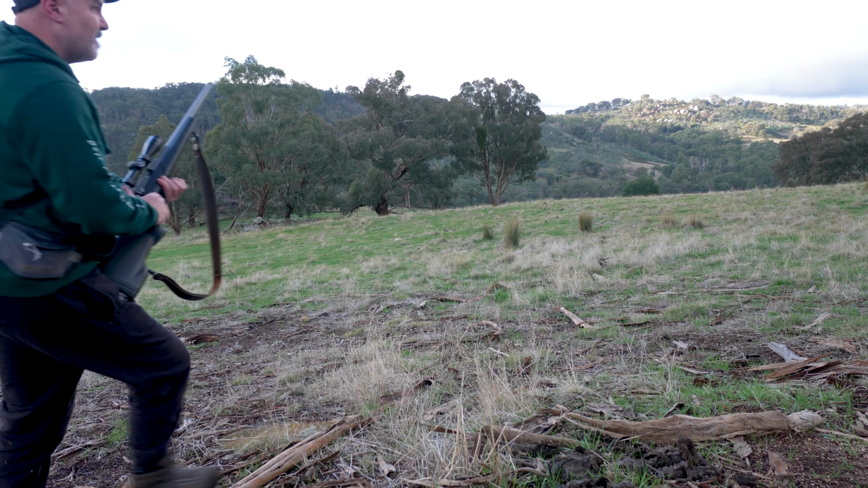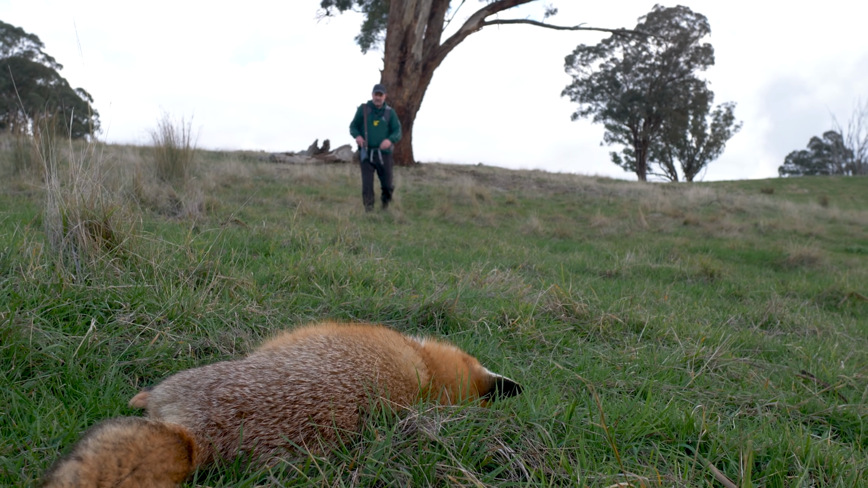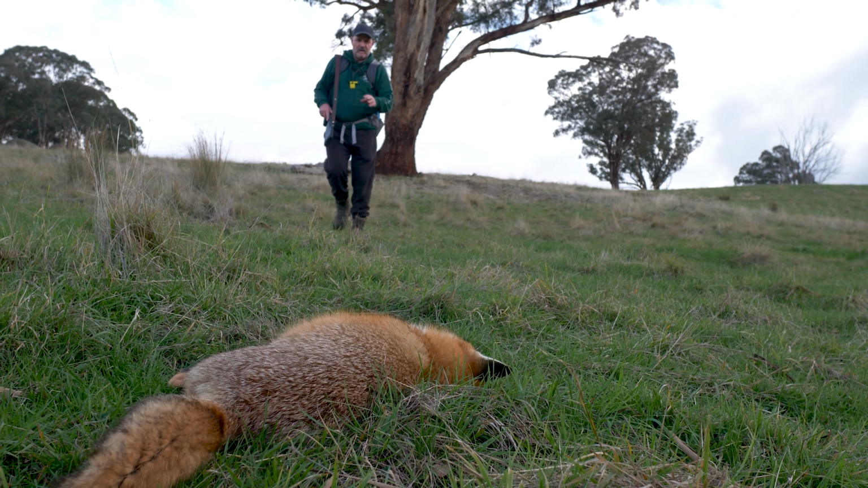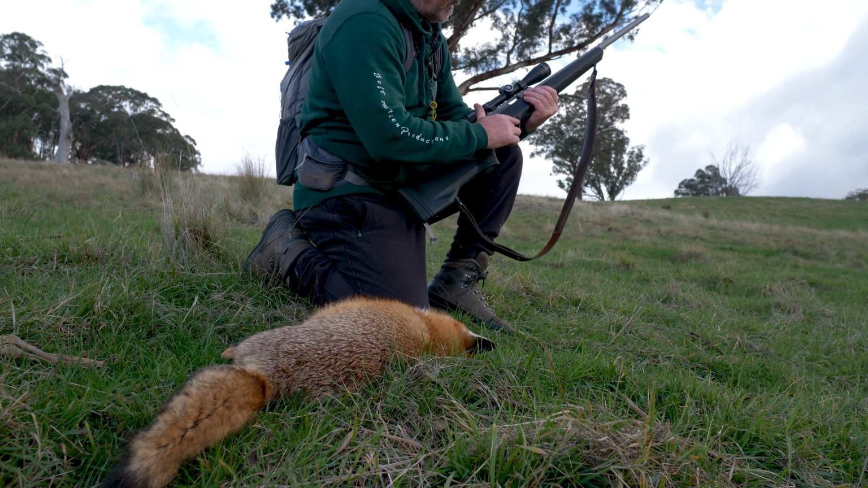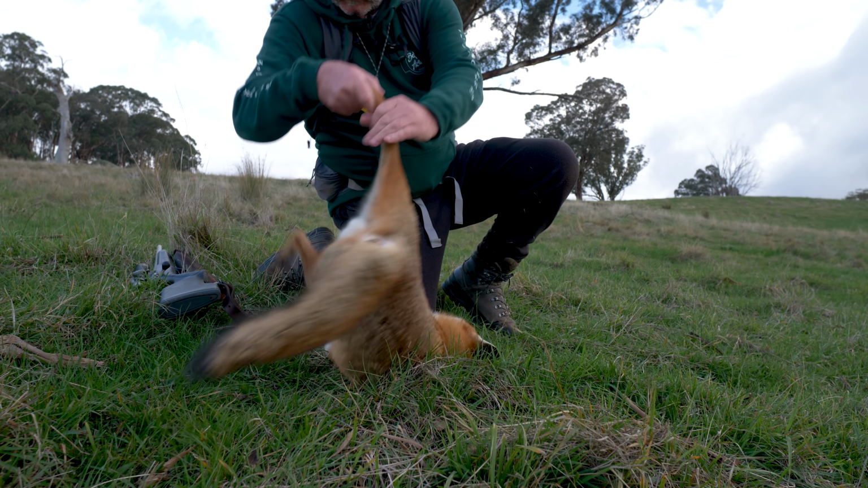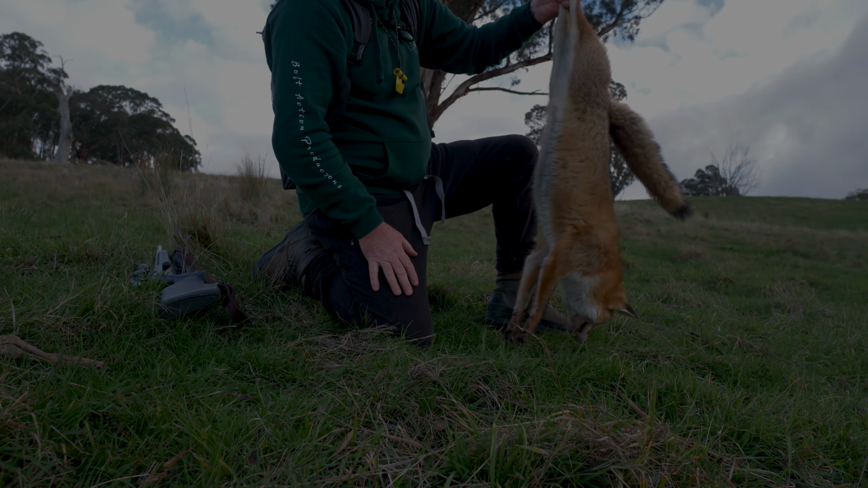So let's go down and check whether it's a dog or a vixen. Certainly looks like it's in good condition. So we'll scalp this one and then we'll head down and have another whistle down near the creek, and let's see what it is. It's one dog fox, and quite a good one.